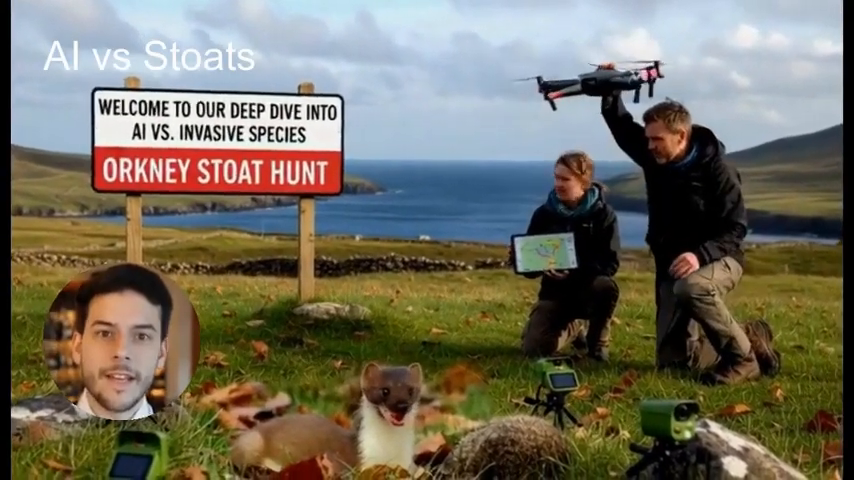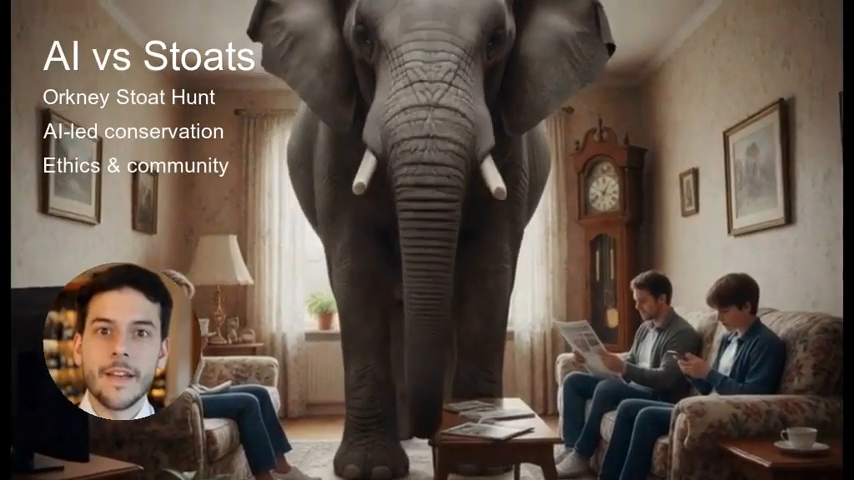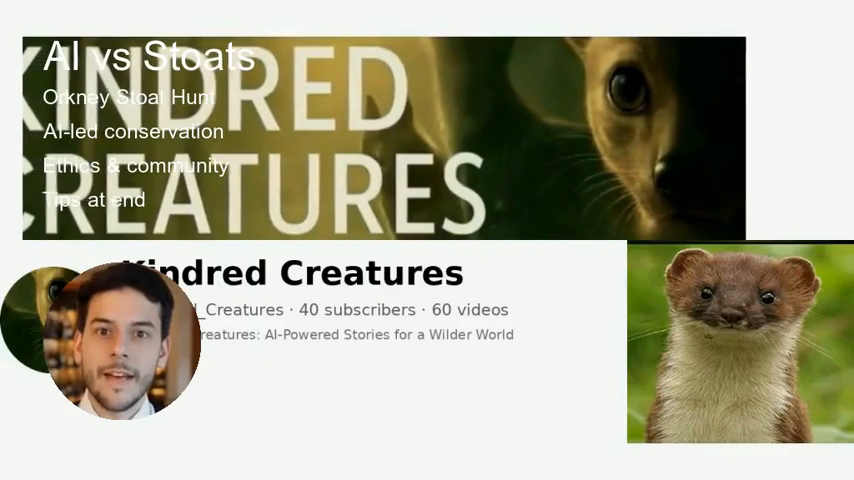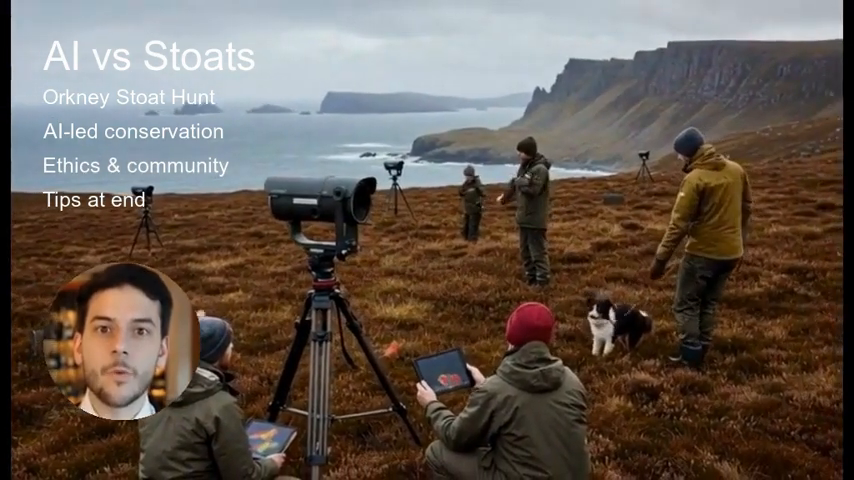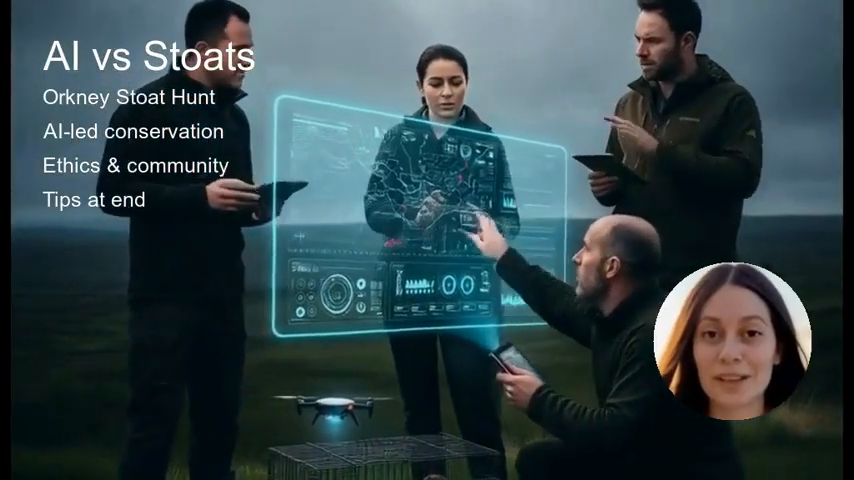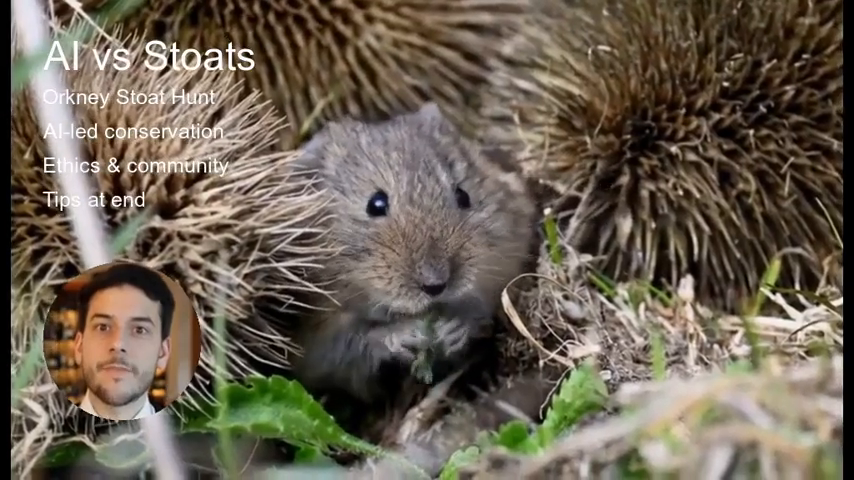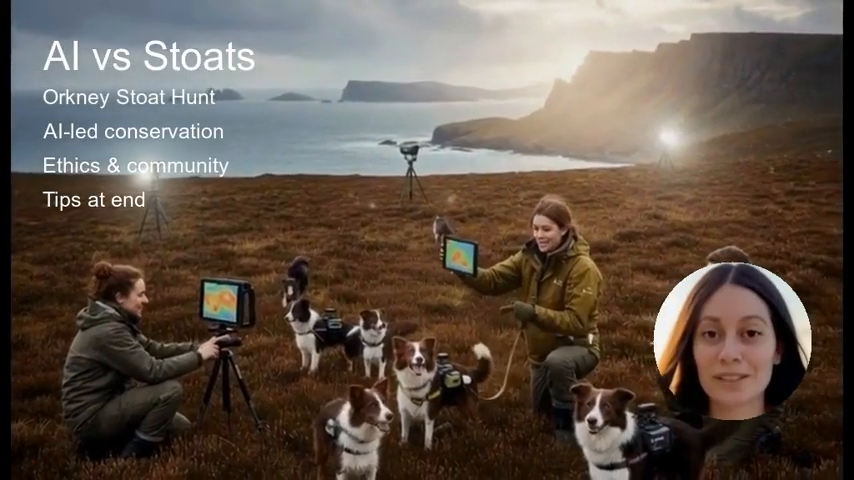Welcome to our deep dive into AI versus invasive species, Orkney's Stoat Hunt, your window into a high-tech conservation battle. We know there's an elephant in the room. Yes, your hosts are AI, but our fascination with wildlife is real. We'll unpack how tiny stoats upended an island's ecosystem and how machine learning is restoring balance. You'll hear the numbers, feel the debates, meet the people turning the tide against invaders, and join us. Think of this as a journey through science, ethics, and community that could change how you see backyard pests. Stick to the end for tips on citizen science and a surprise pun of the week from our pack.